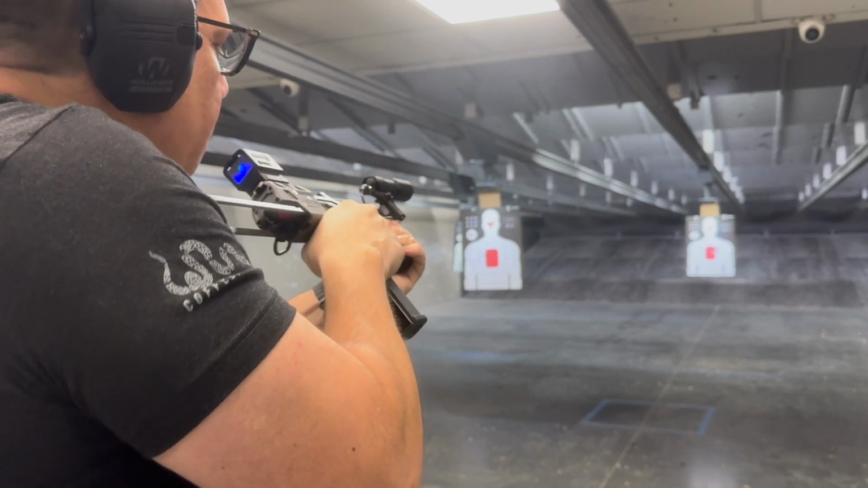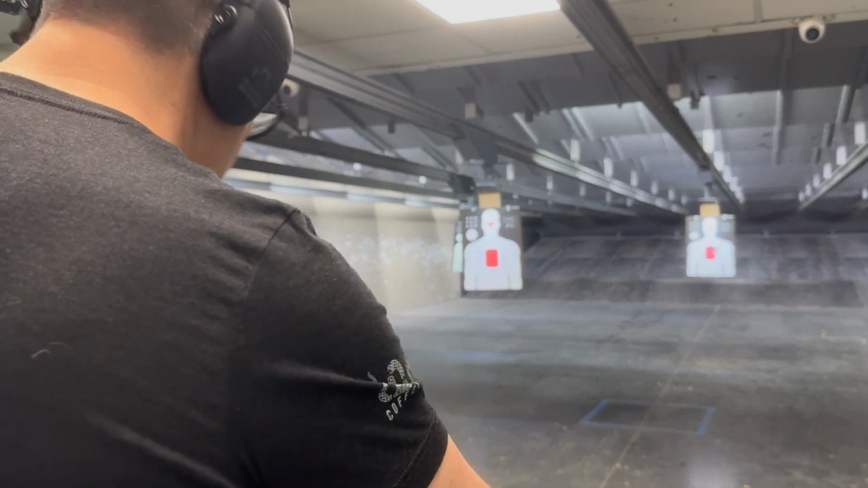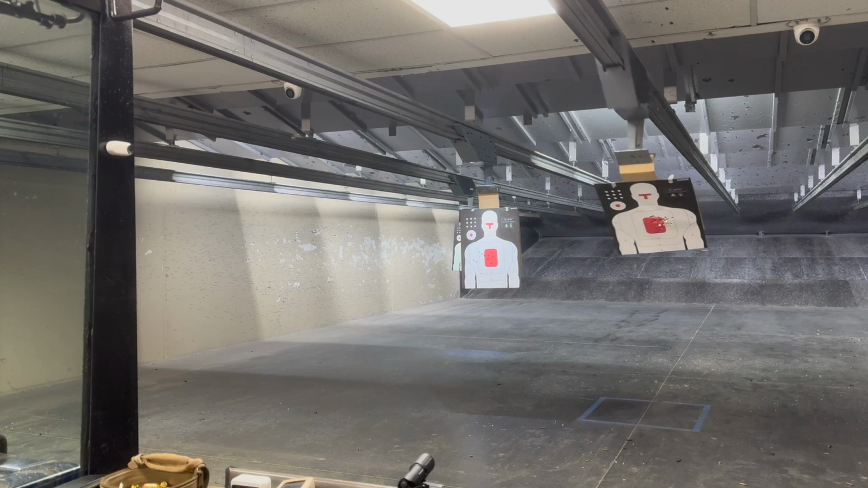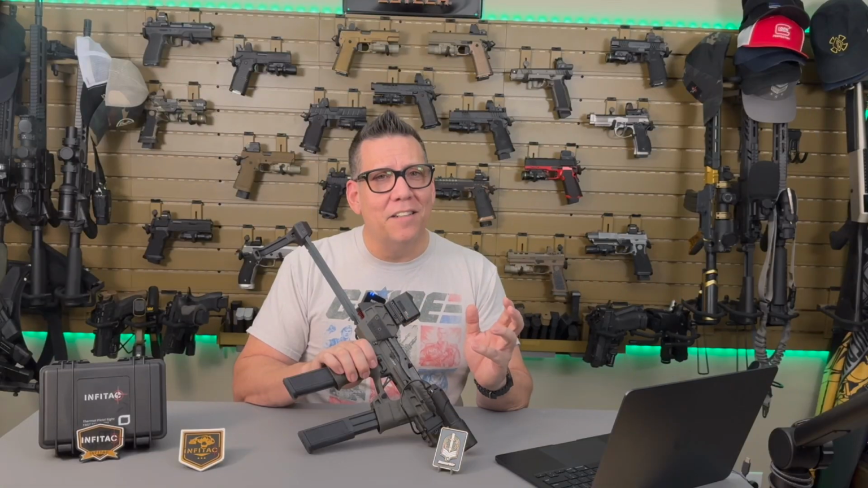There are some drawbacks, like I mentioned, like the lack of co-witnessing and the somewhat limited battery life. But if you're in the market for a compact thermal sight that performs well across a variety of conditions, this could be a great addition to your setup.